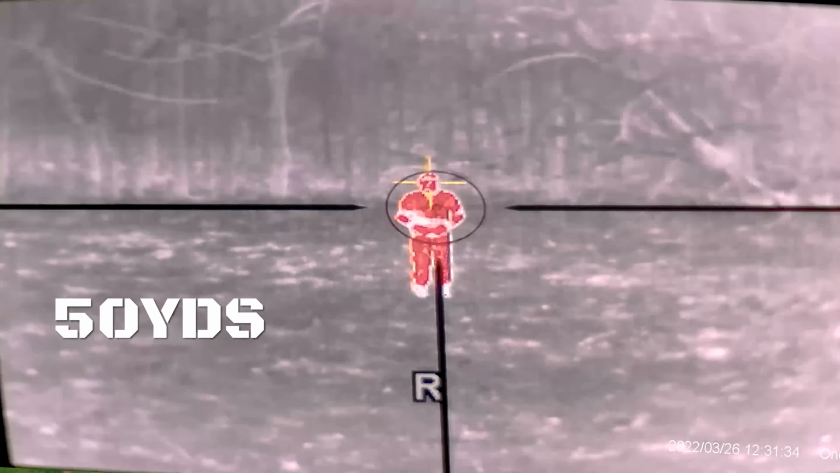So overall, this is a pretty nice little thermal. I know this was a quick and dirty review, but we didn't have a lot of time with it to really get down into it, because these aren't ours. We had to send them back, but Accufire did send these out for us to mess with, so we're very appreciative of that.